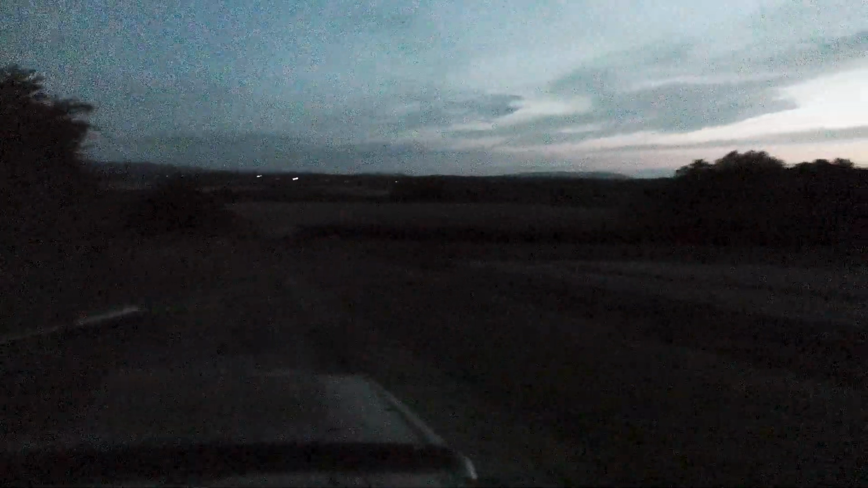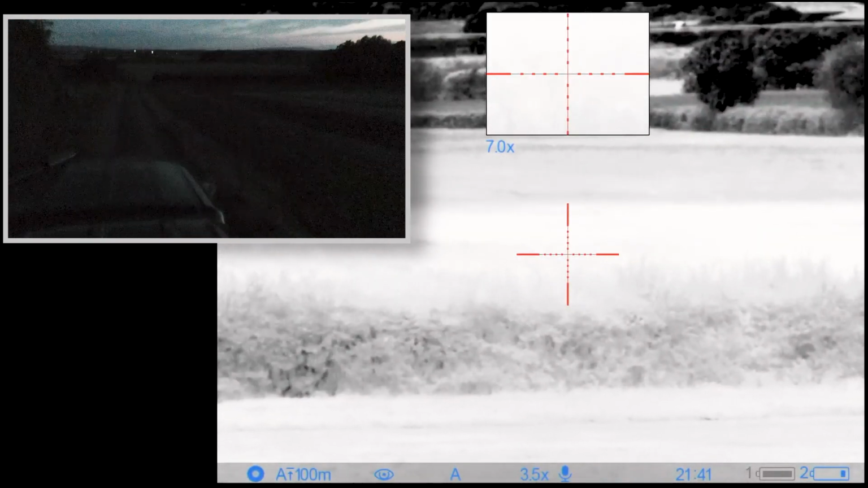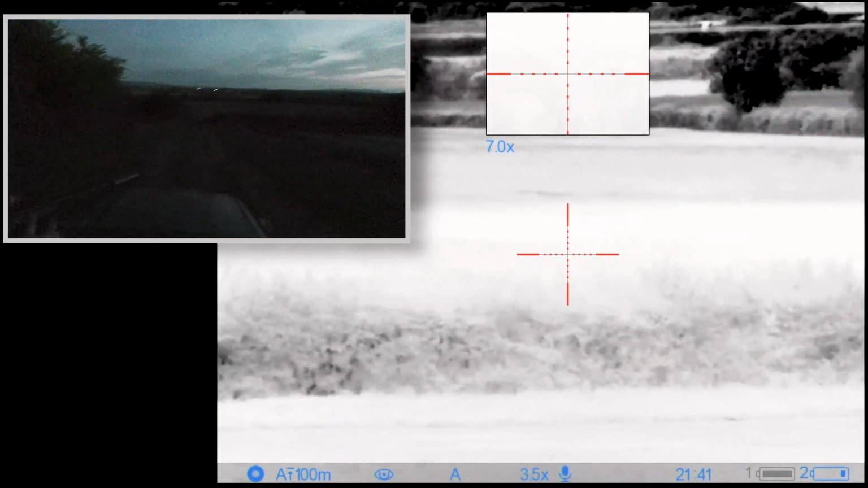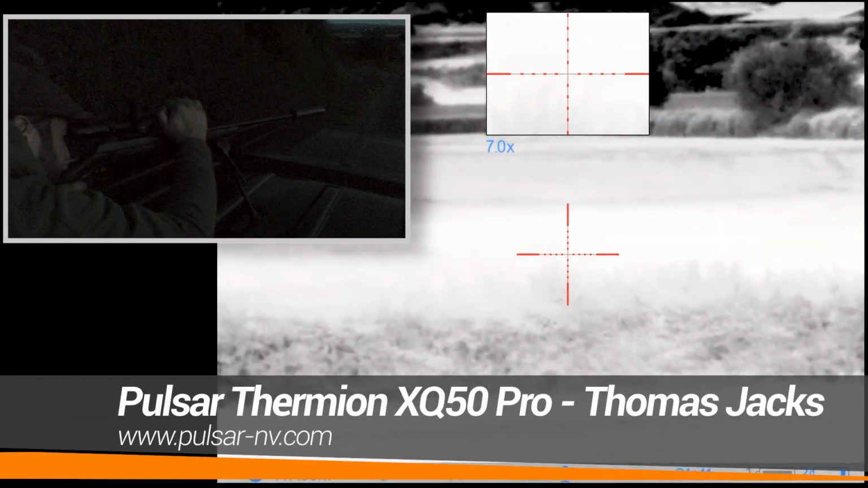Down in front of us, to the left of the pen, there's a grass field which they're going to make hay out of, which they've not got around to, so it's still really long. But I'm just catching a head coming through the grass. So this could be a muntjac. Or it could be our fox.